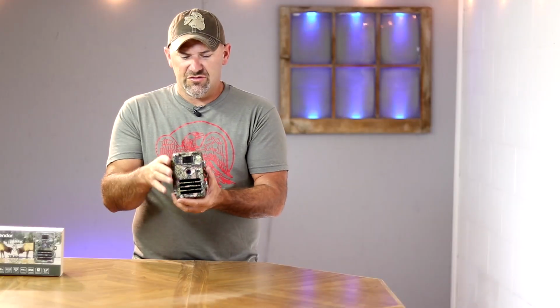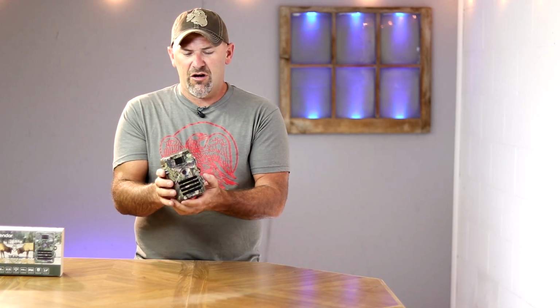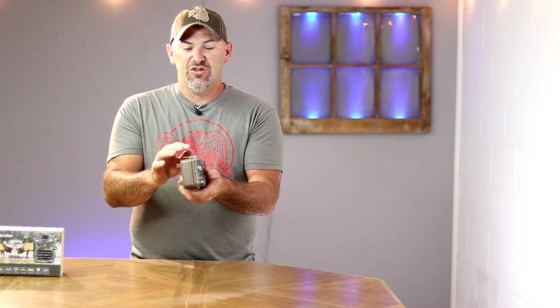Well, my initial thoughts on just seeing this camera for the first time are, I like its camo, I like its small compact design, I like the 2-latch system here, and they are heavy-duty latches compared to some that I have been testing lately. I like that you can put a padlock or a cable lock on it.